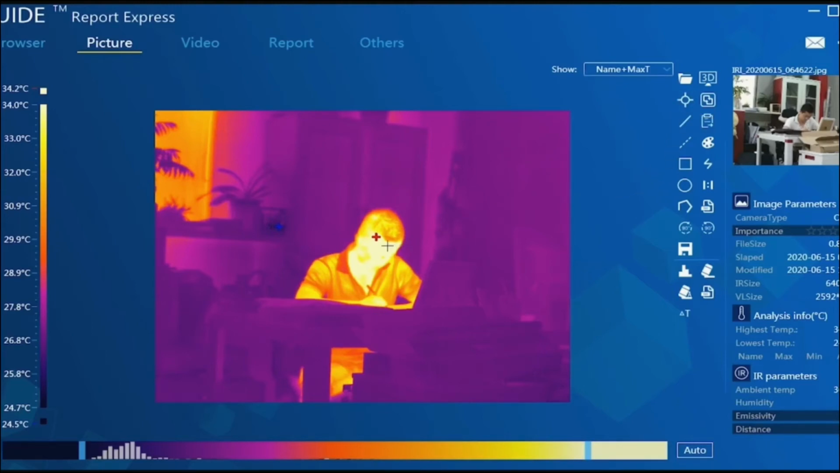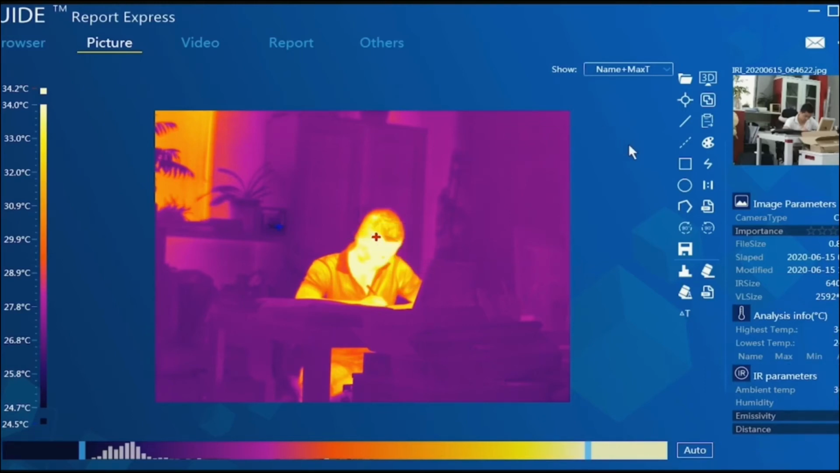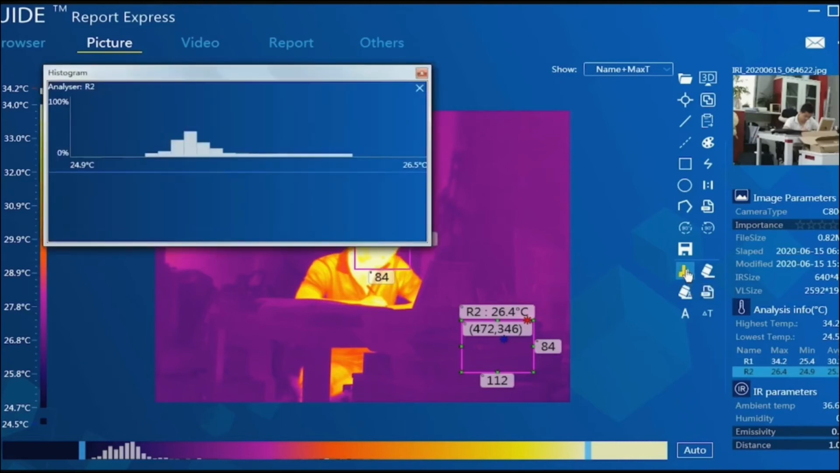Now we added a point, so you can see the temperature of this point on the screen, and all the information is on the right side. And now we added 2 frames in the photo. Okay, another one. You can see all the information also on the right side. Histogram shows the percentage of the temperature in the area you choose. It's a very popular function.